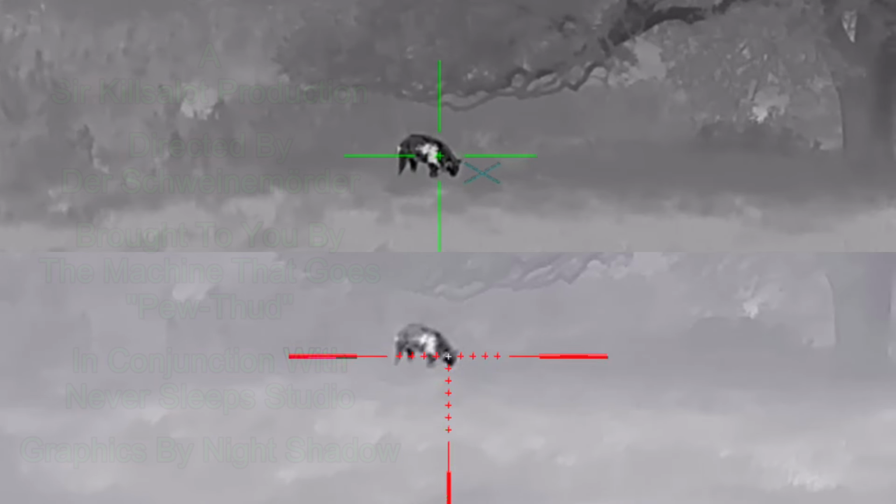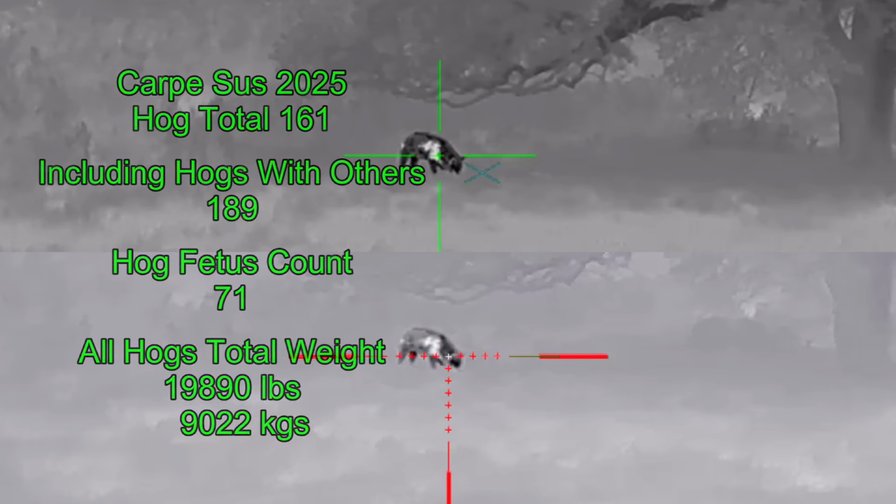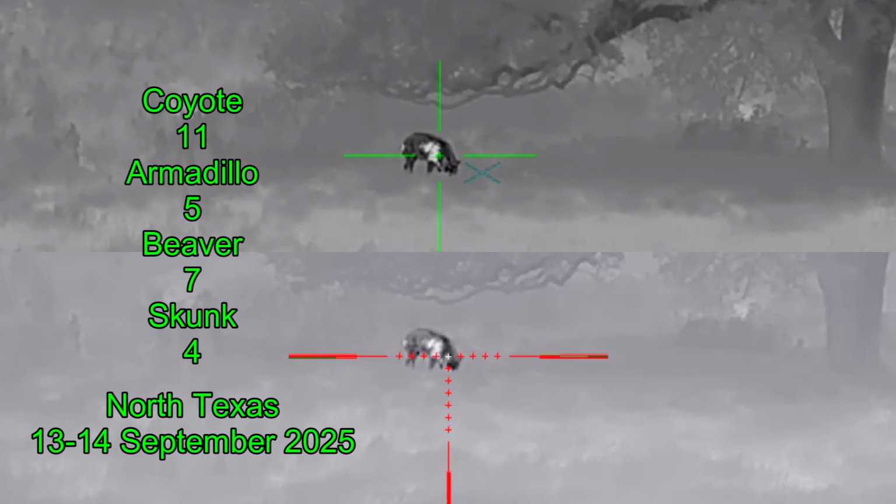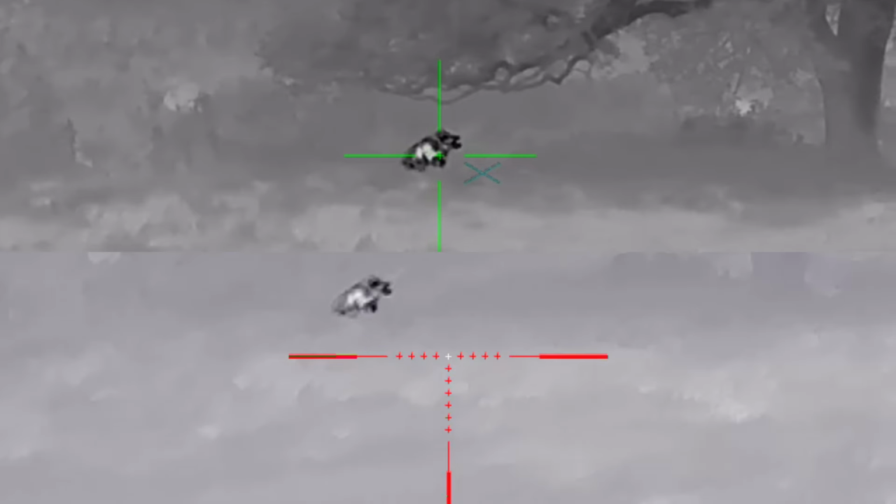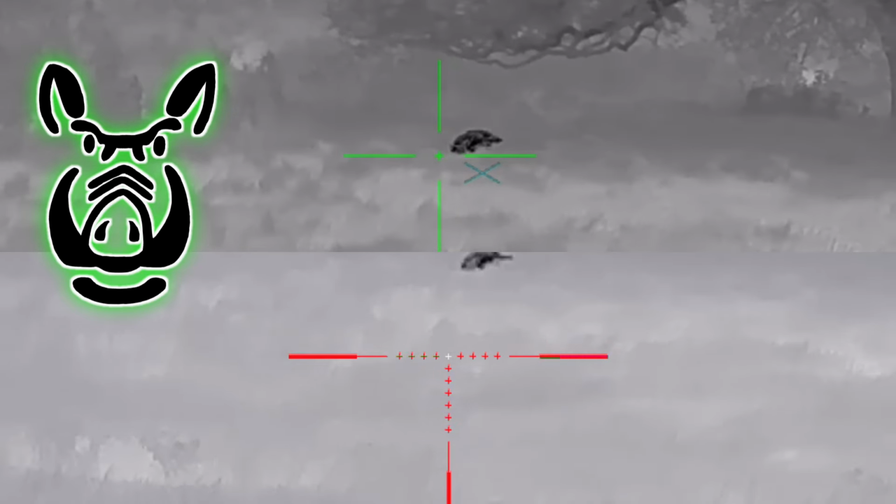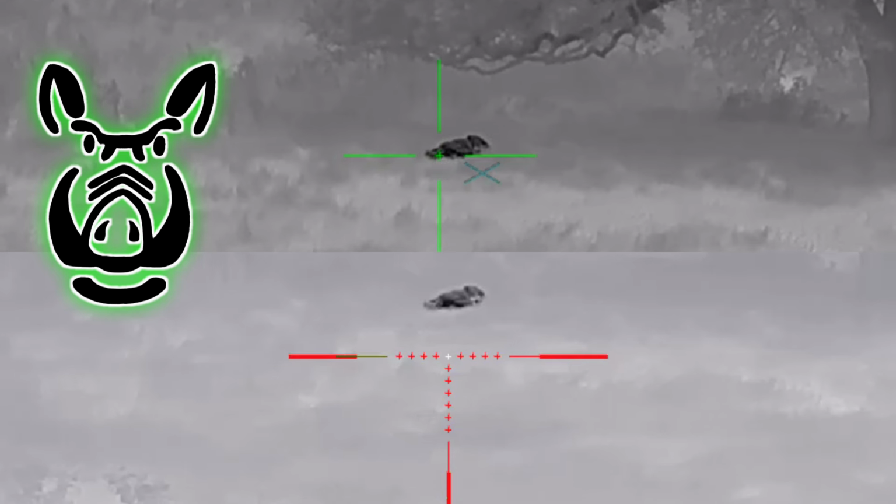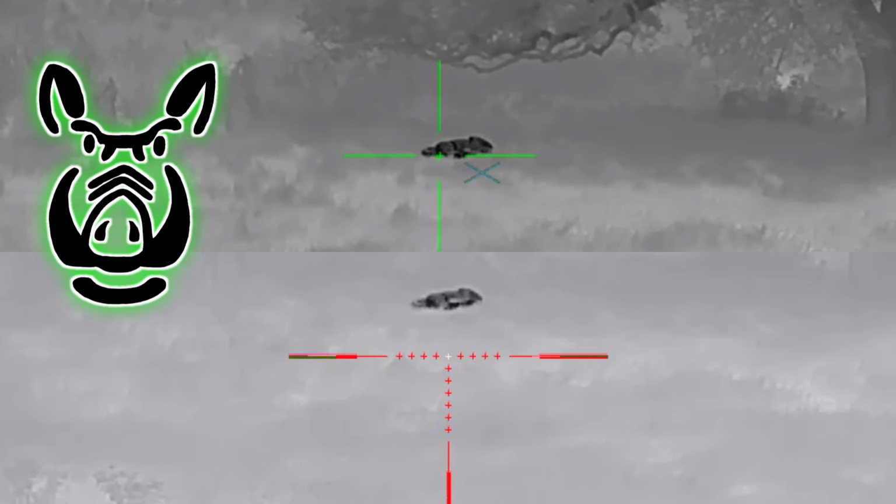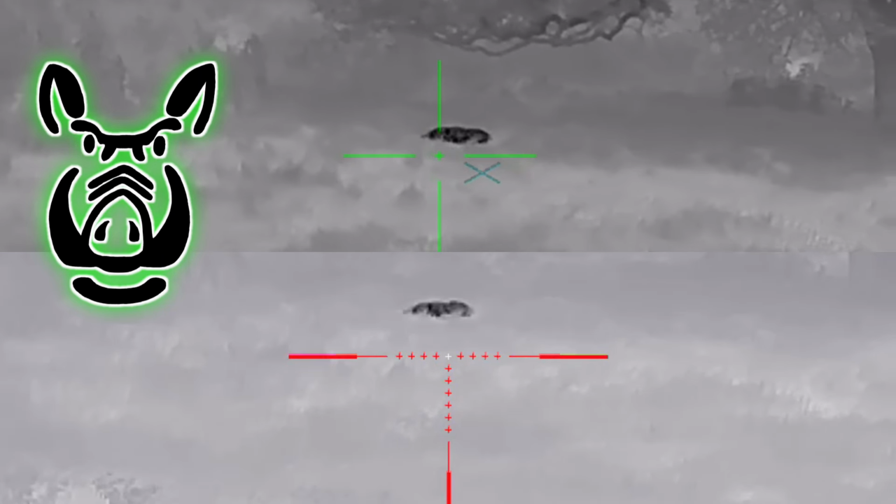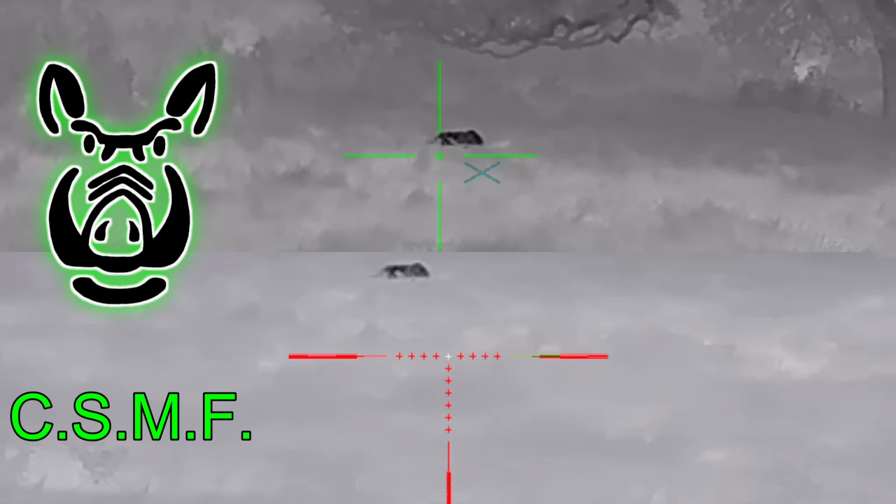Ready? Three, 2, two shots, 2 hits. Carpe sus, my friends.